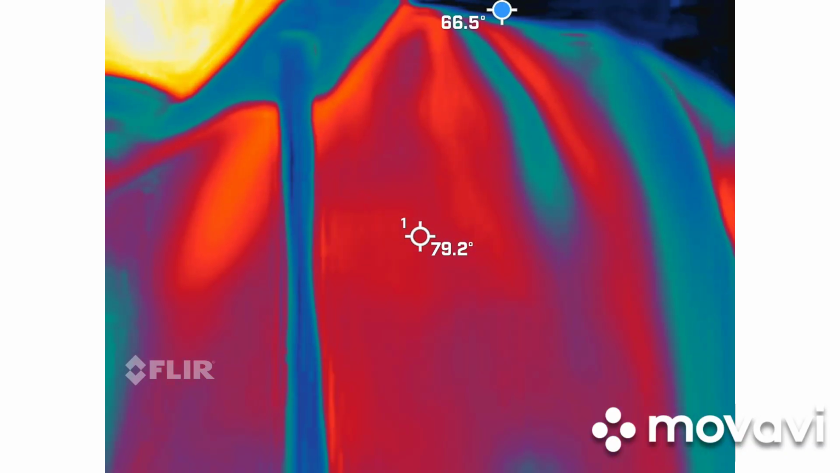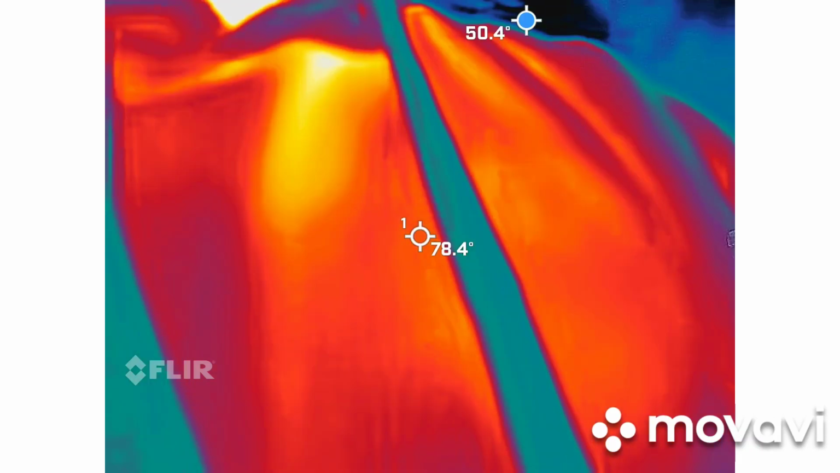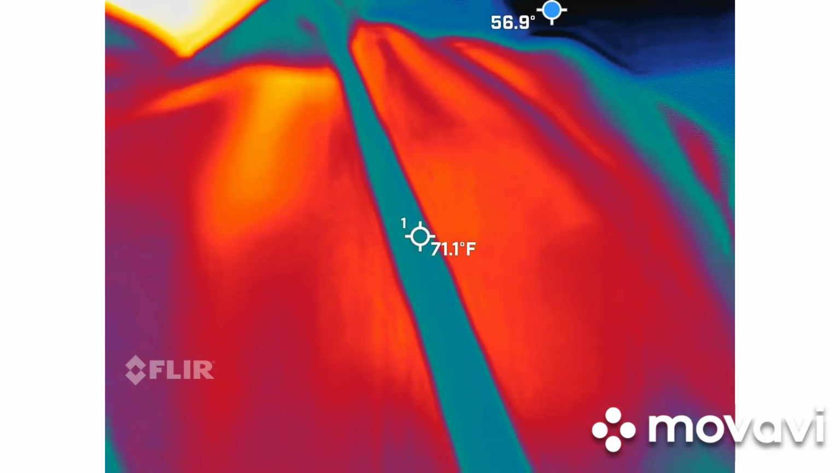So we also have a cheat sheet. There's a blue dot bouncing around the screen all the time, giving us the coldest spot in the frame at that specific moment. That kind of helps us direct the eye. You will get this full video back.